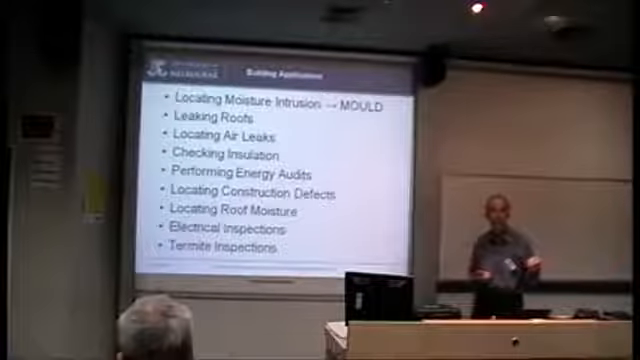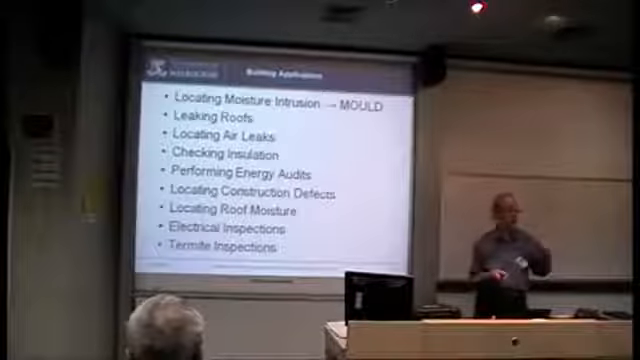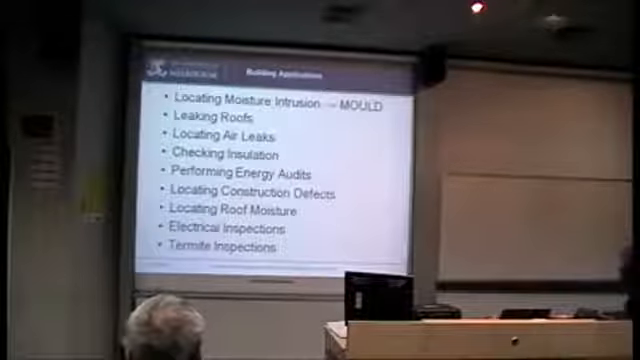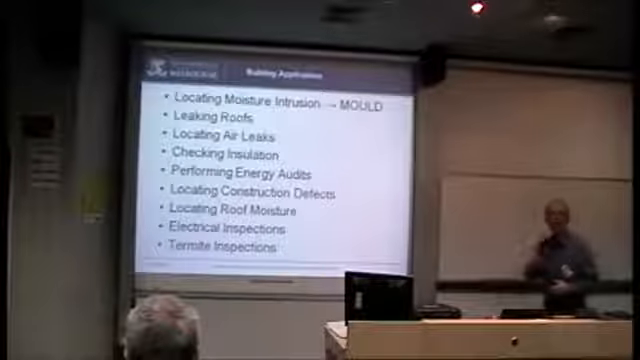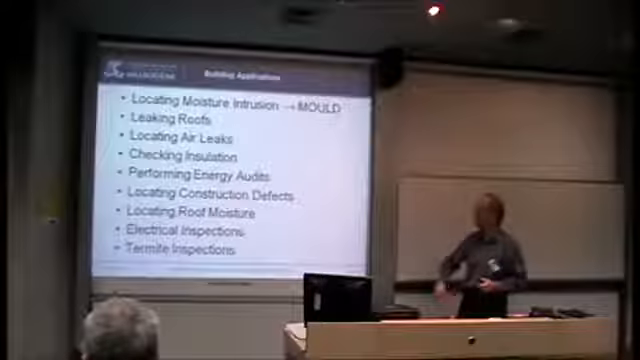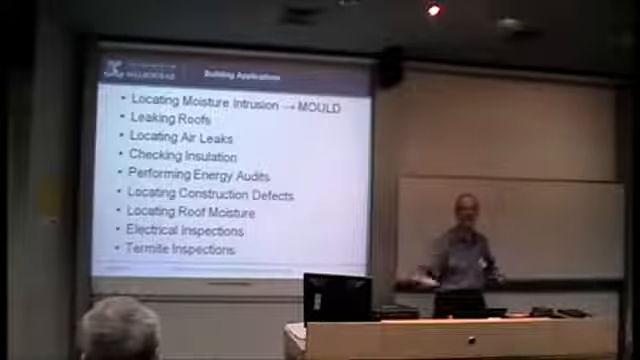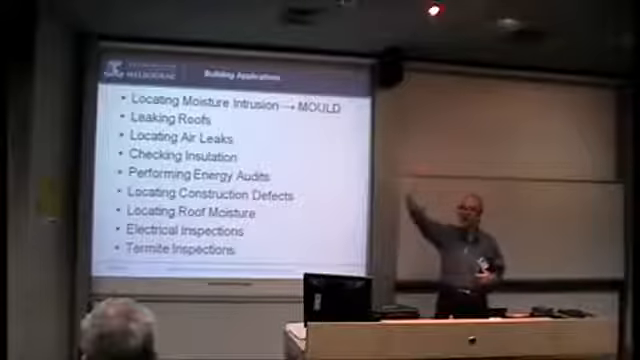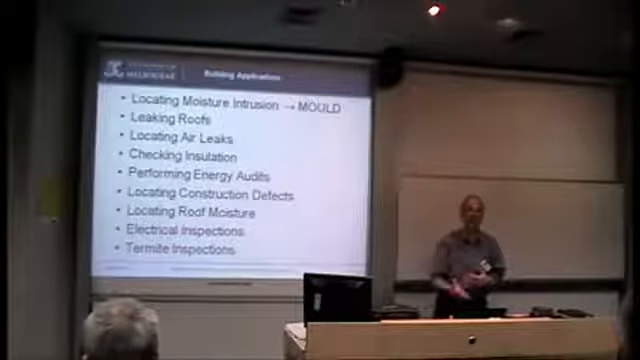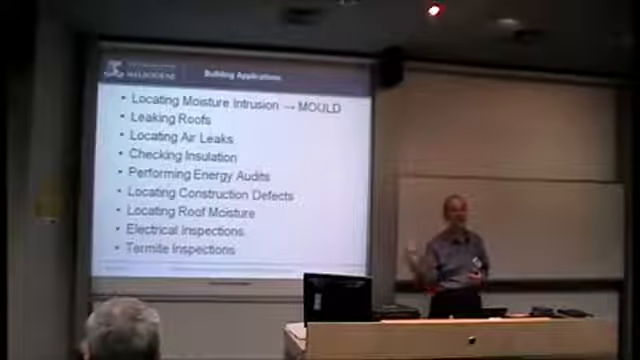Locating moisture. It will not pick up mould, despite the fact that I know certain people who say it will. It will pick up moisture, so it will pick up where you're likely to have mould. Now, if mould's on the external surface, you can see it with your eyes anyway, so why bother having a camera? And if it's hidden behind a cavity or something, then you're not picking up the mould, you're just picking up the fact that it's got moisture there. But if it's regularly there, then the chances are you've already got mould.